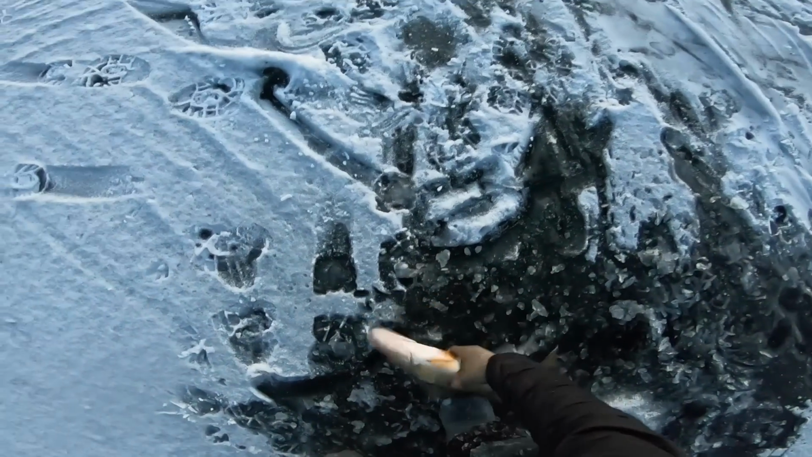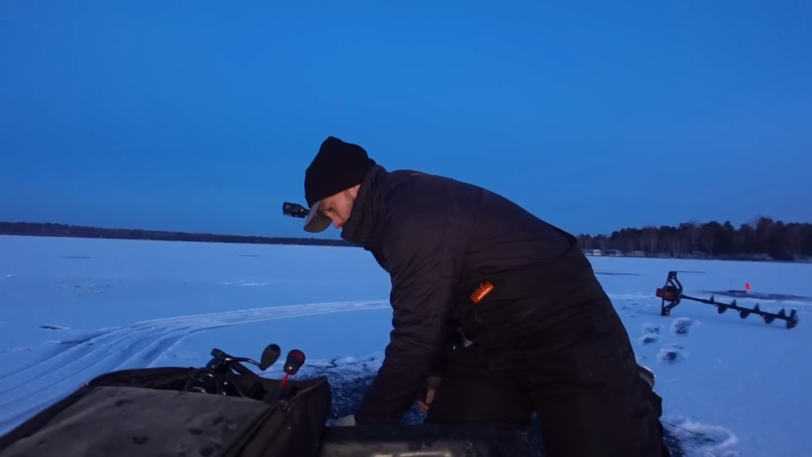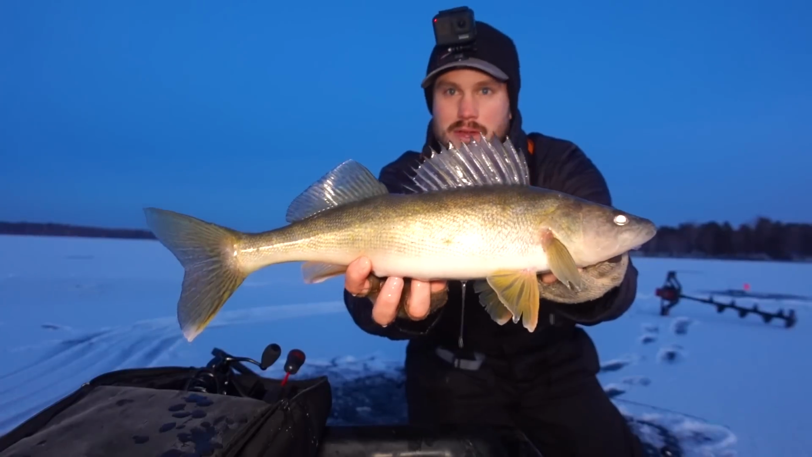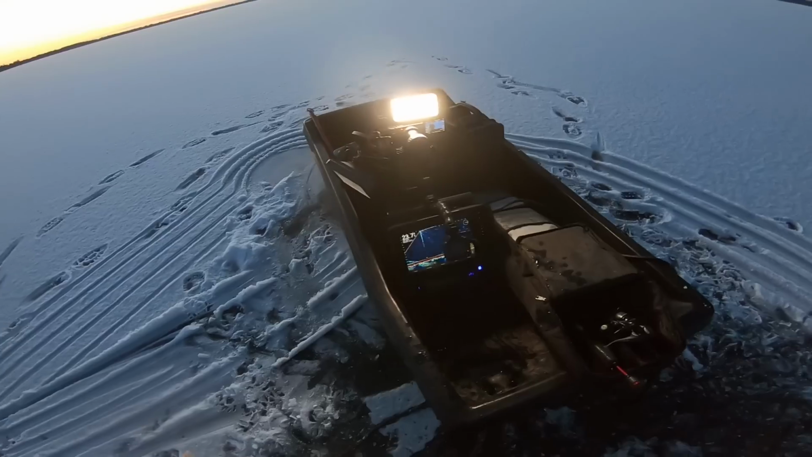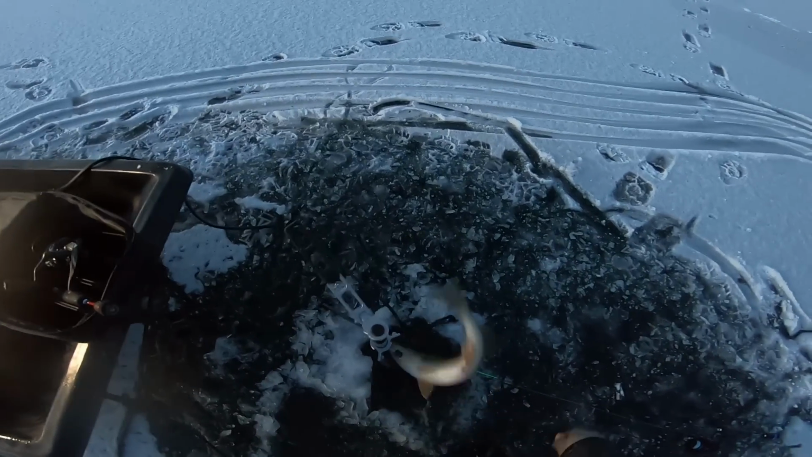Good thing we're not far from the main camera. Run them over to the other camera quick, show them off. Give her a drink. Right, there we go. A little bit better one. I don't know how well that's gonna show up, but we have a first decent walleye of the year. That is what it's all about. Whoa, feisty, feisty, feisty.